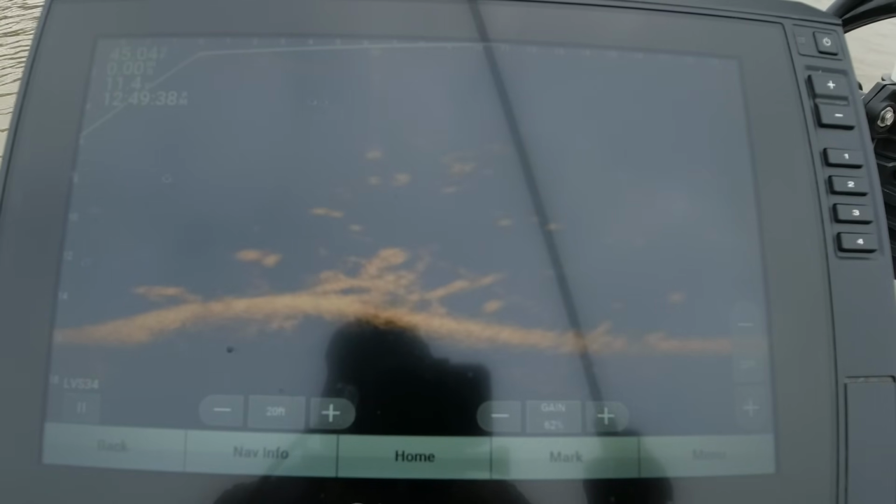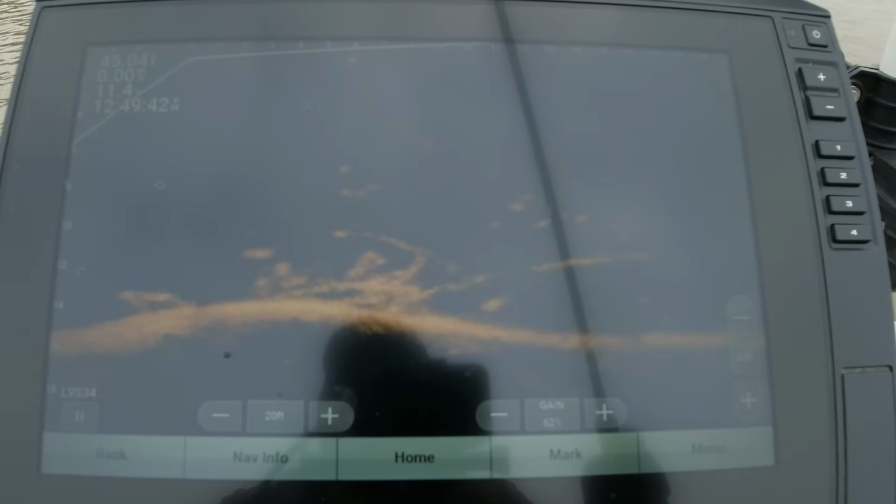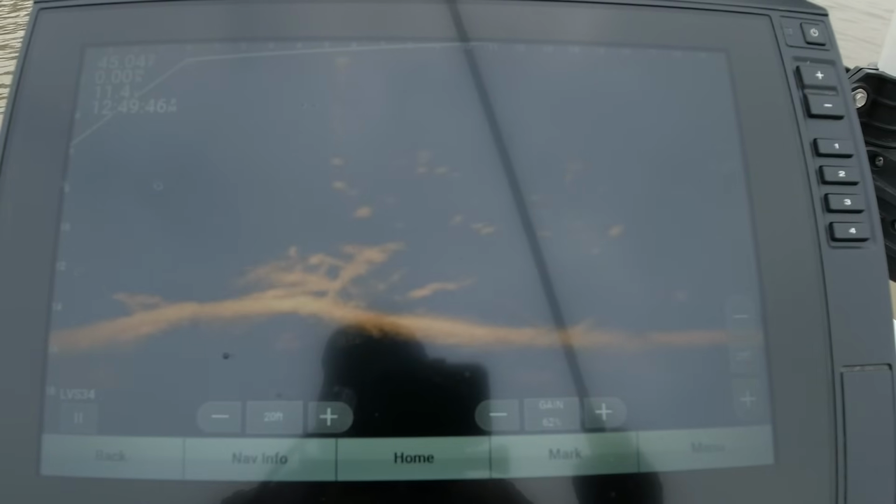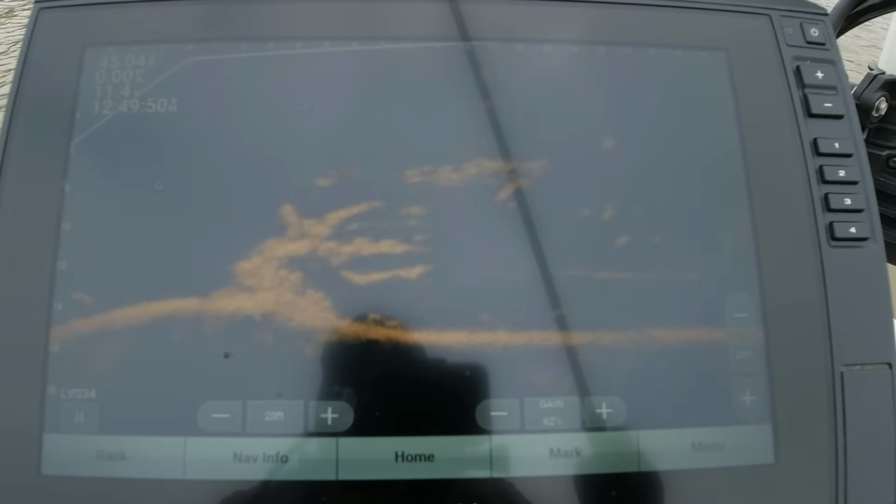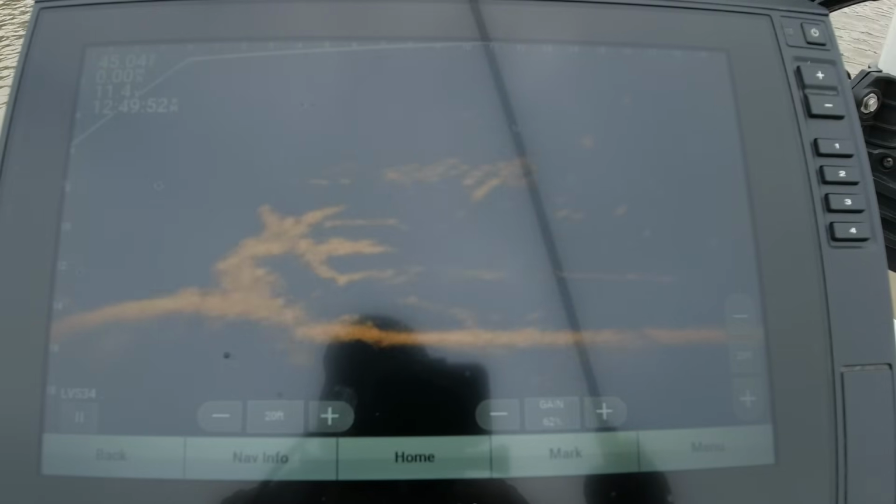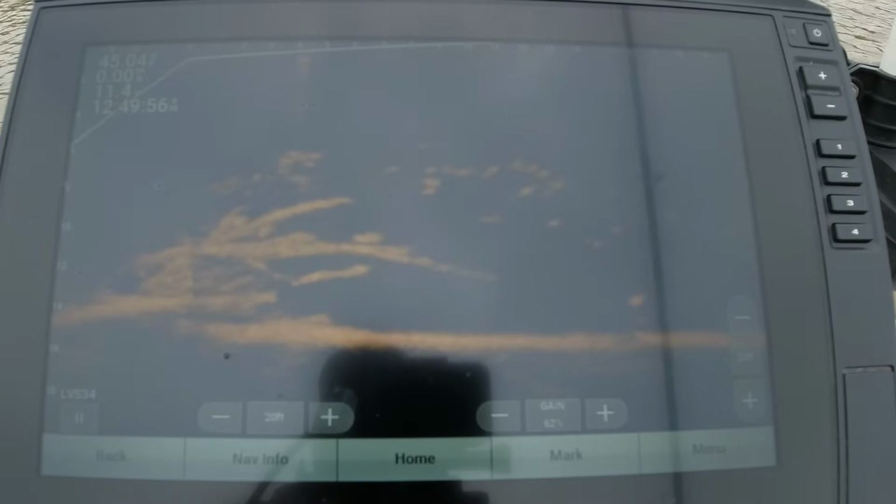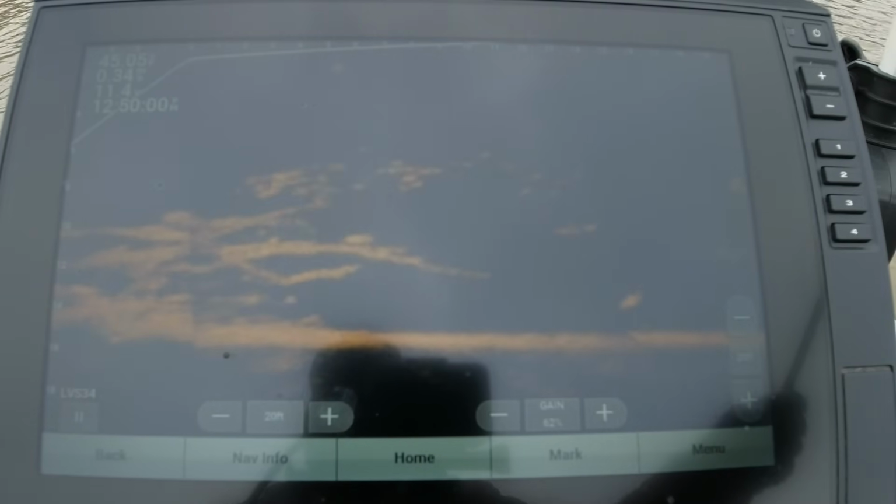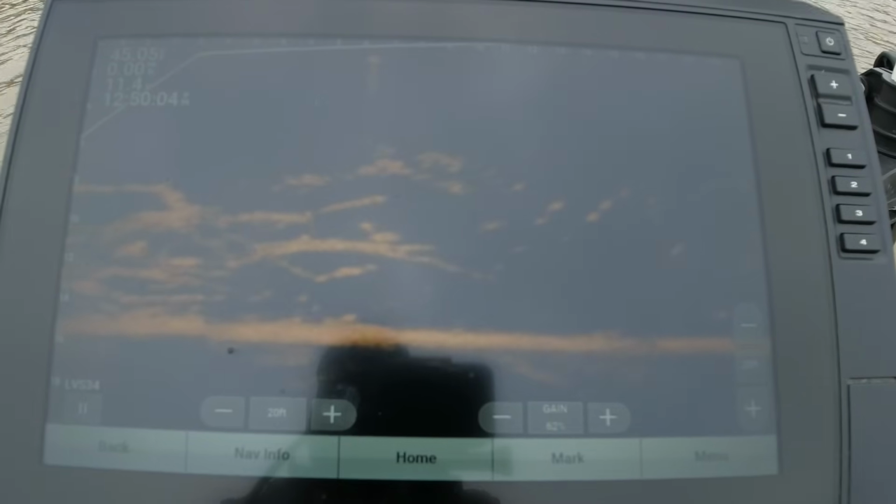Turned away. Followed it up a good ways though. All of them don't eat. Another decent looking fish, right there on the top. Compensate for this wind again.